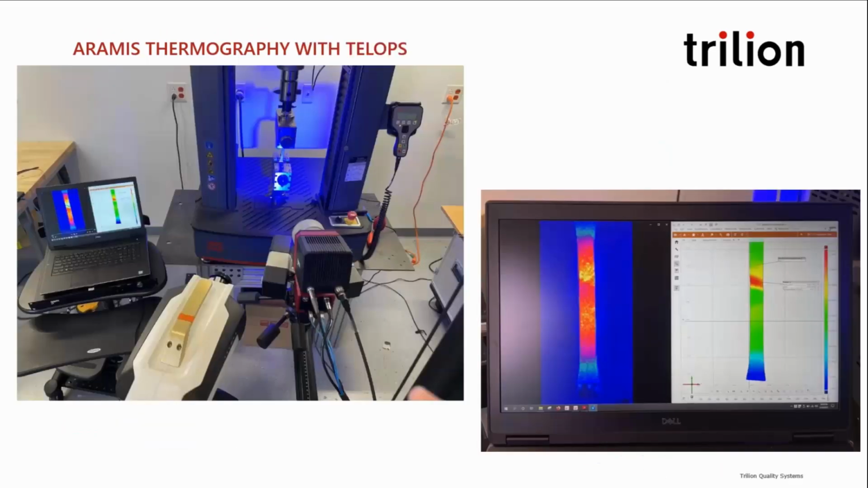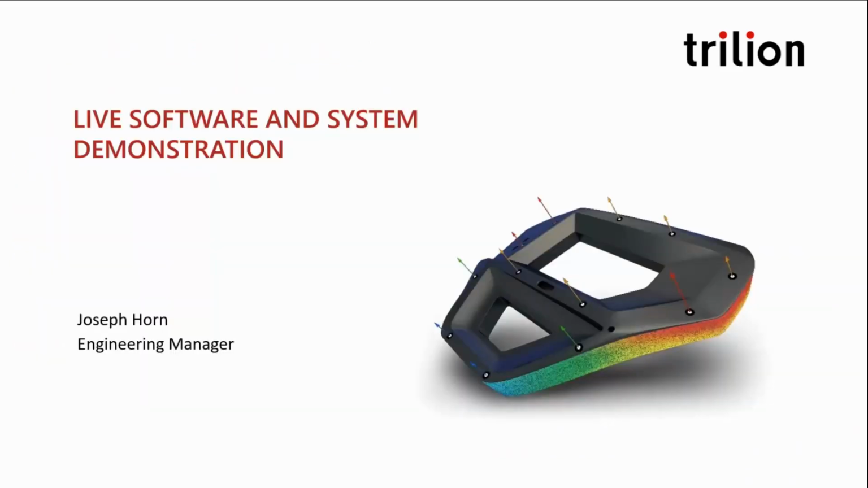On the left, you can see our setup for this demonstration we're about to provide. The Telops Fast IR M3K camera was positioned just off to the left of the ARAMIS 3D optical strain sensor to the right, and they have similar fields of view. So on the right side of the screen here, you can see the results from each sensor. I'm now going to turn things over to Joe Horn, our engineering manager, for a walkthrough of our ARAMIS thermography.